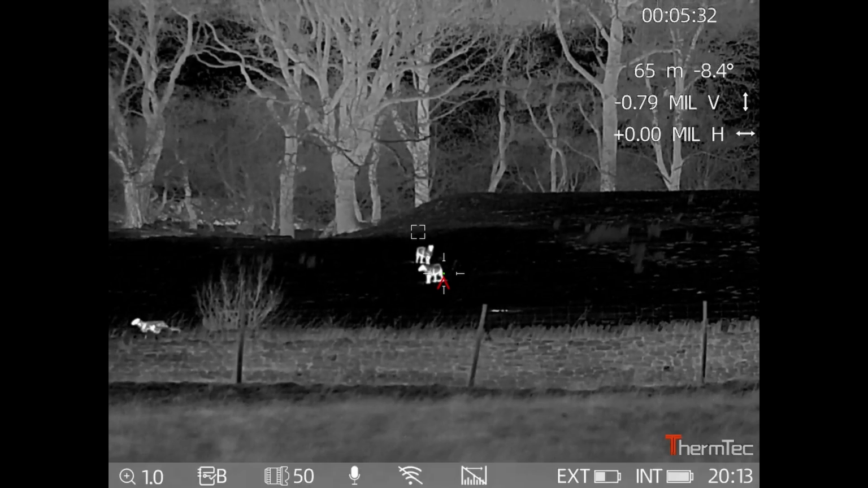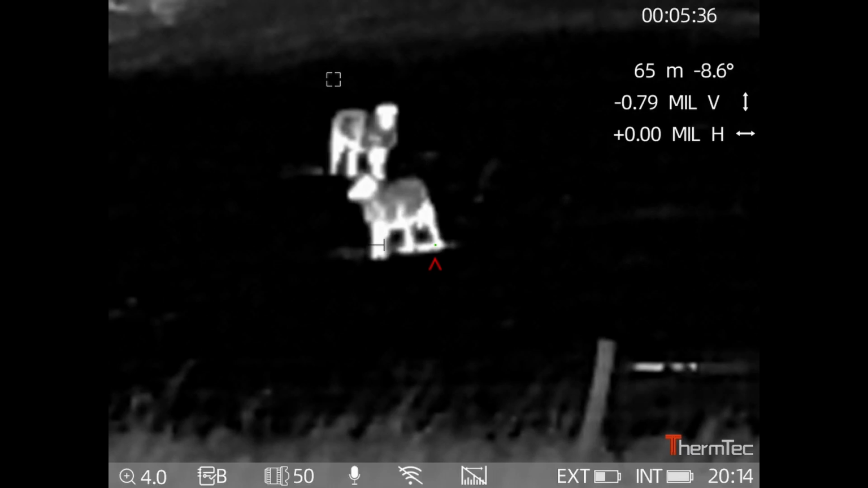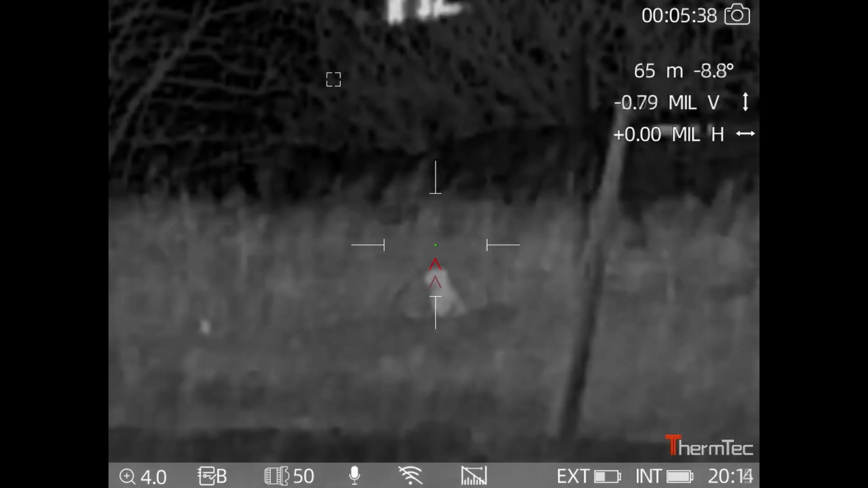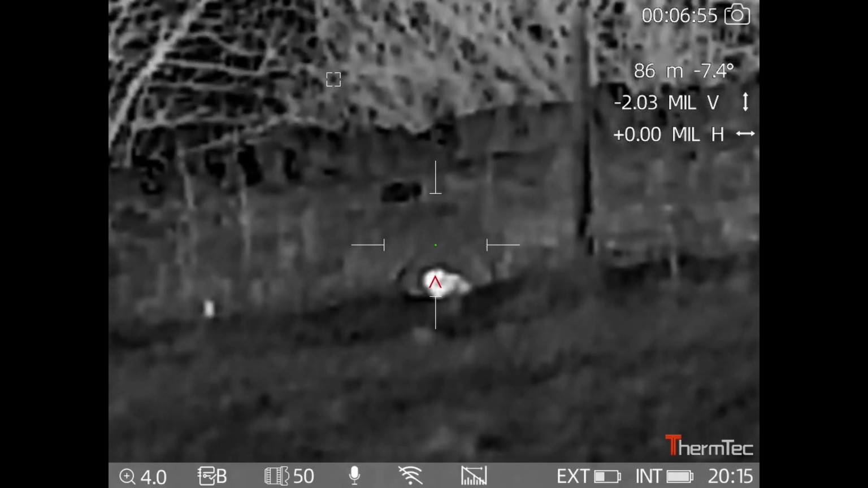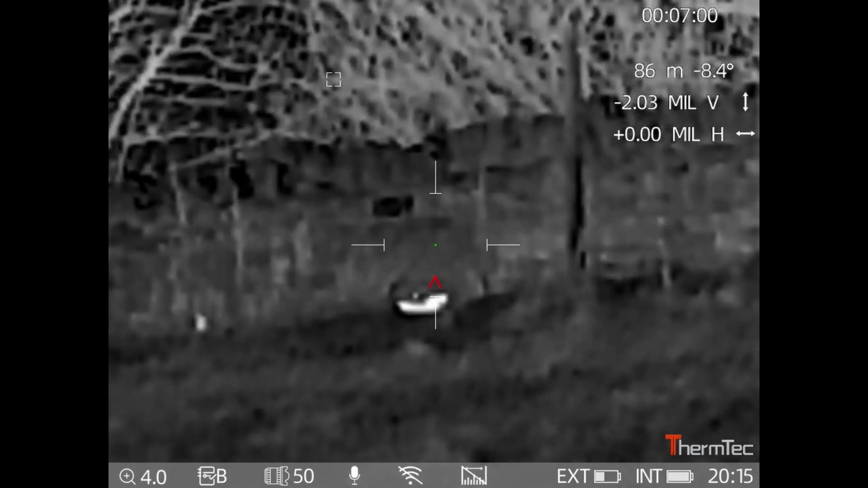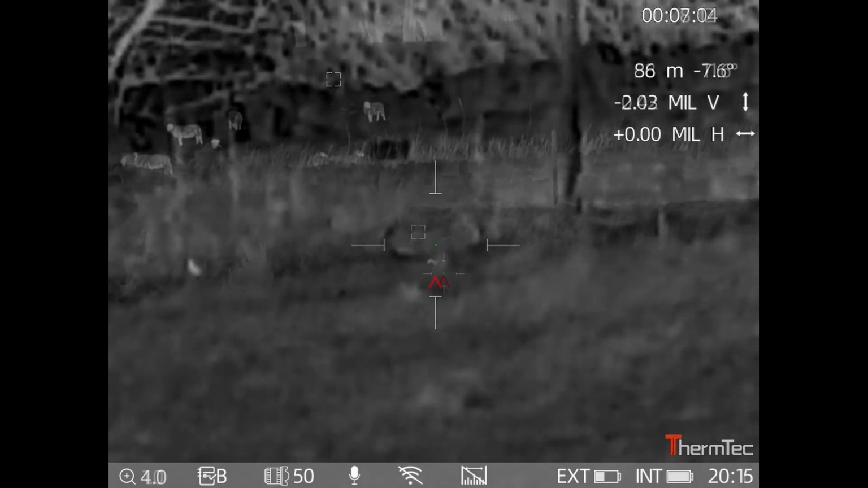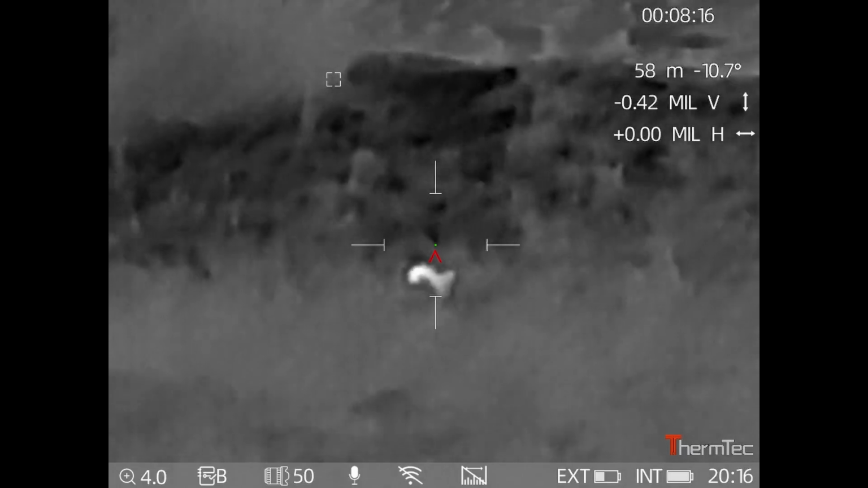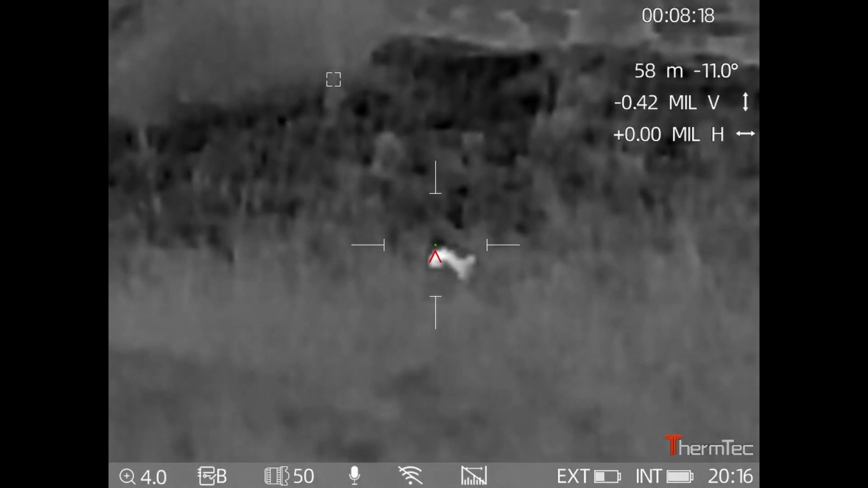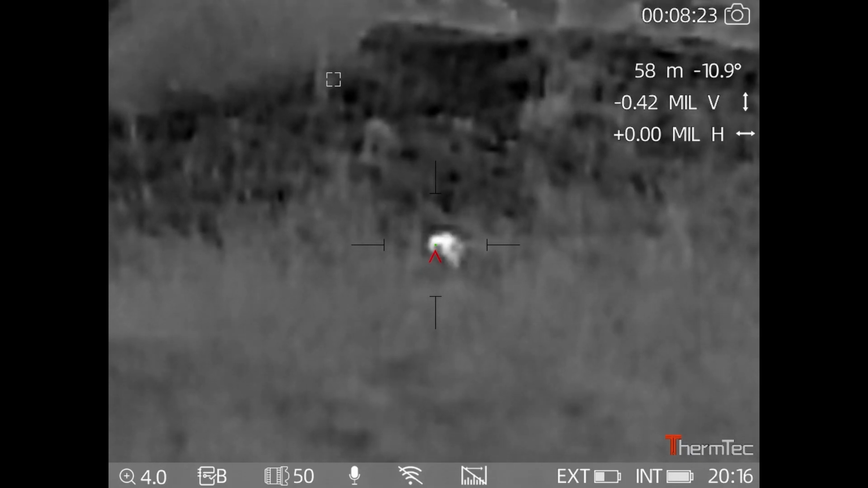The rifle's unloaded, but I thought I'd let you see the quality of the picture of the sheep in the adjacent field. We've got another one here that's just come over the wall. This one is ducked down and is trying to hide in the grass. But that's the benefit of a thermal. You can see them without any problem.